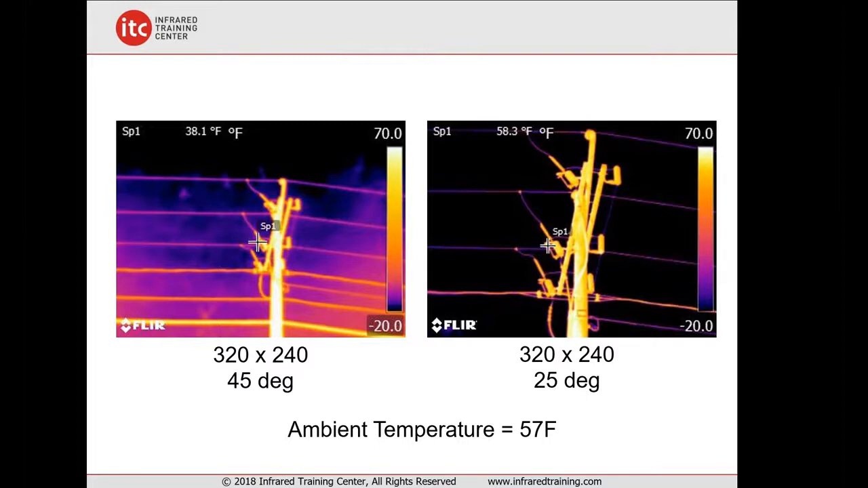If you notice the spot temperature measurement in the left-hand image, it's 38 degrees. Now, the ambient temperature outside was 57. Unless they're running cold water through those power lines, there's no way it can be 38 degrees. It's impossible. What that tells me is that the spot meter is measuring more than just the target. Remember that circle from a moment ago? We're getting more than just the target here. We're actually capturing some of the atmosphere, and in reality, it's really deep space. If it's a clear sky, we're seeing some of that infiltrating into the image and giving us a lower temperature value.